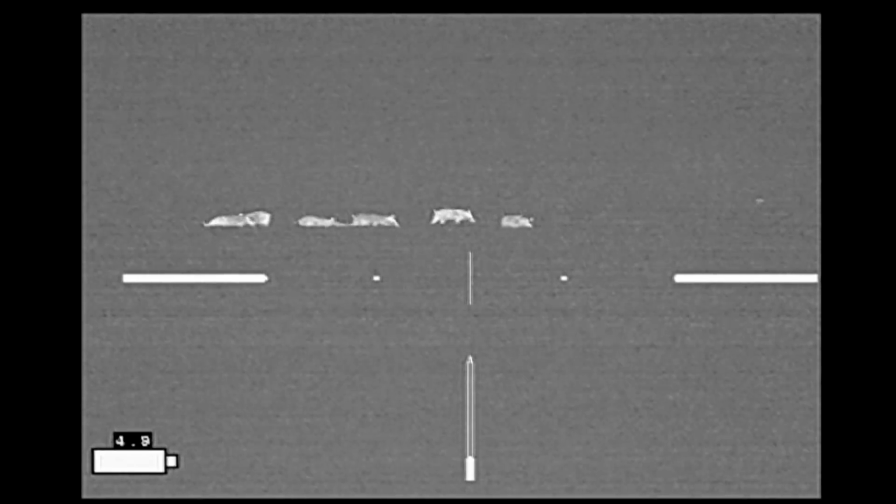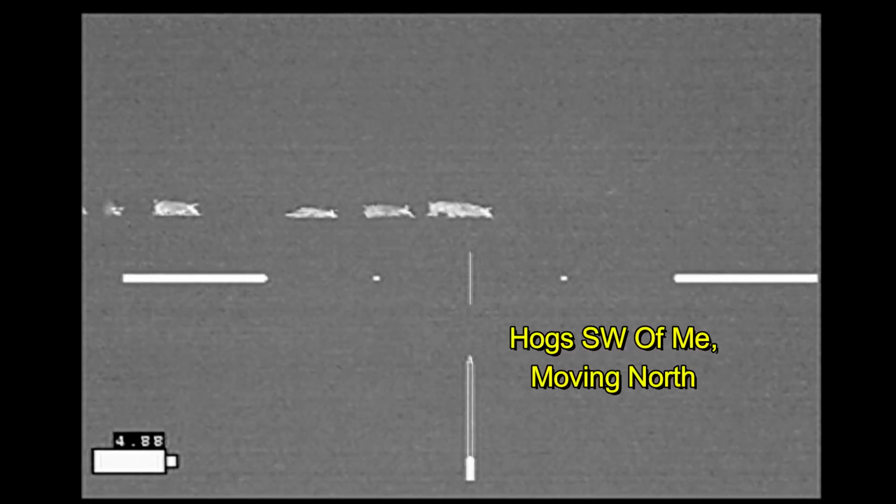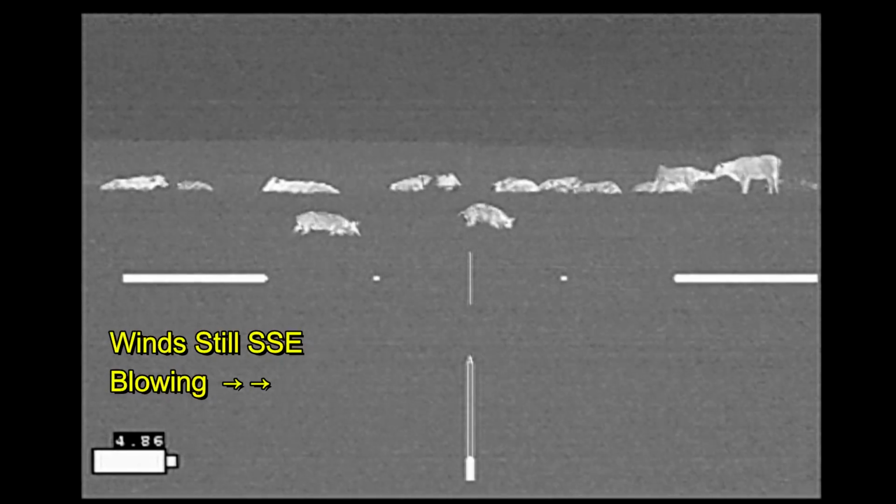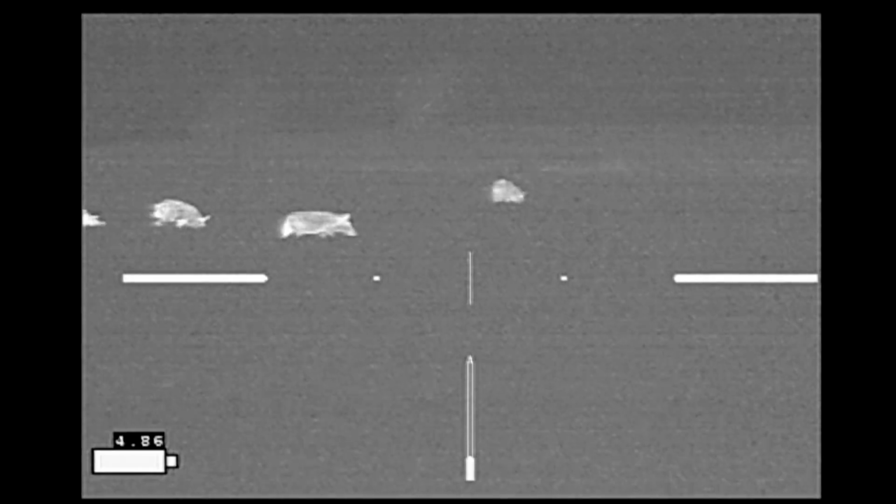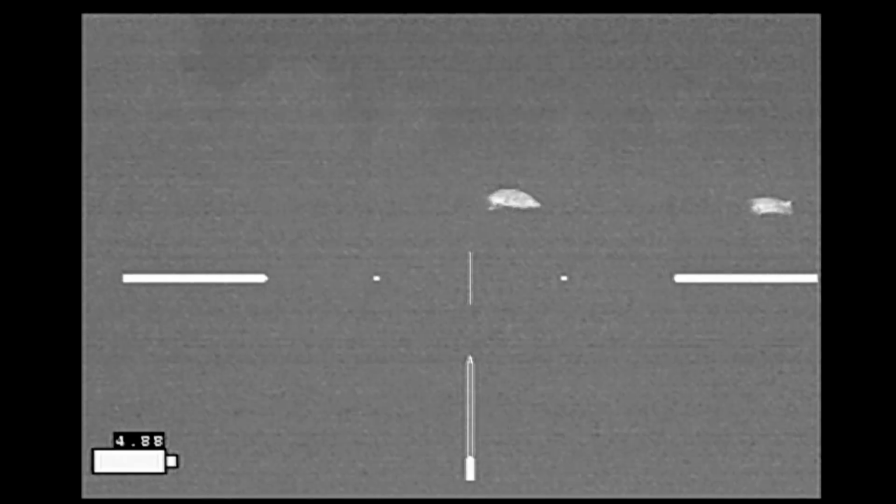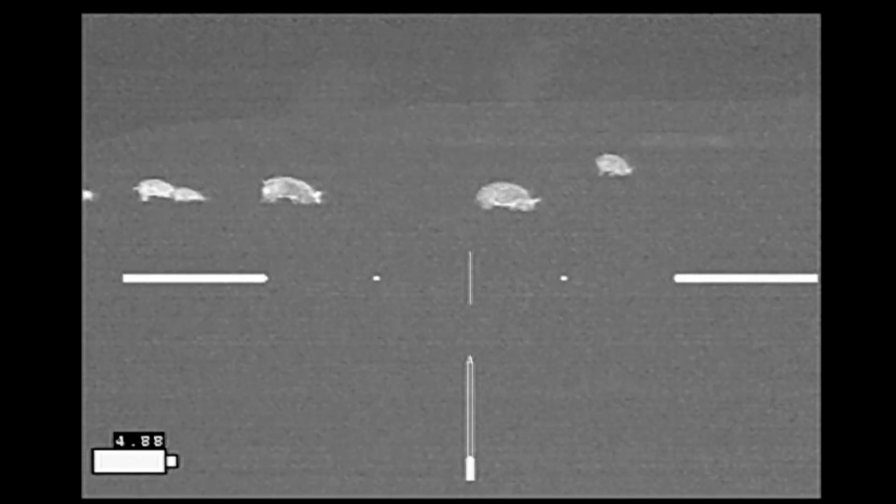So I'm hopeful that the hogs are going to come onto my property. Now they've moved to the southwest of me and they are heading north. Now the winds are still out of the south-southeast, and I think I'm in pretty good shape as the hogs are slowly moving off to my west. At this point there's only one fence between the hogs and myself, and I'm hopeful they're going to come back onto my property where the landowner has planted winter wheat.